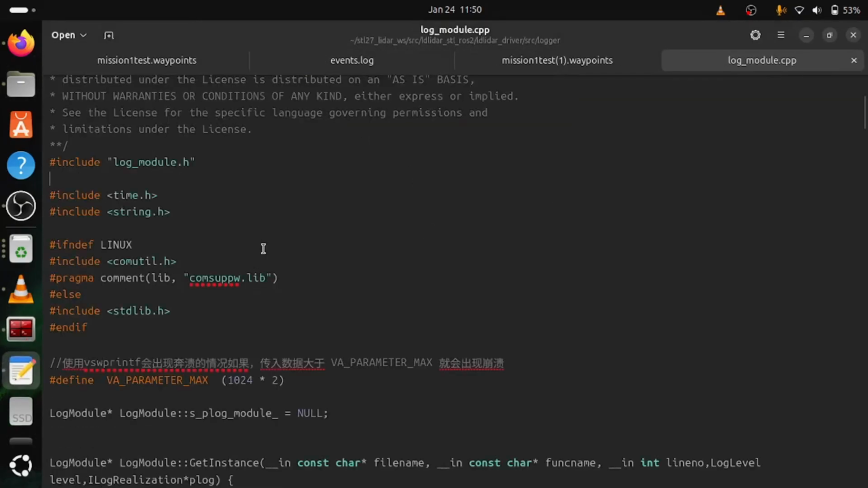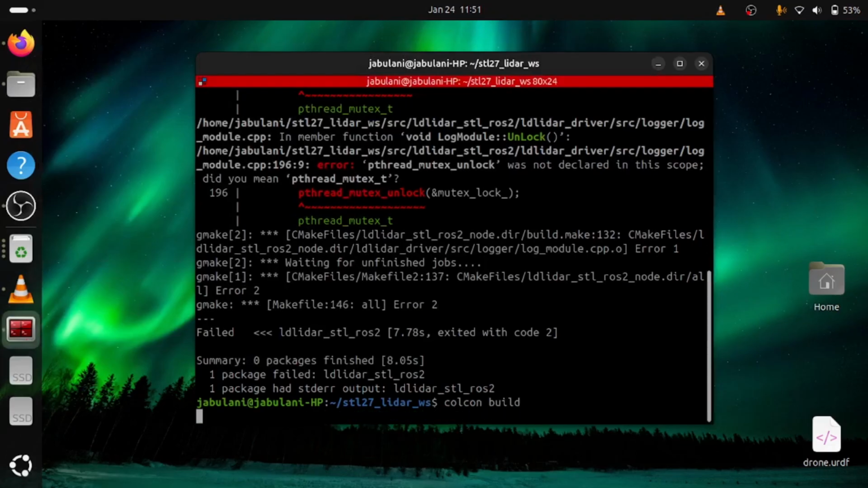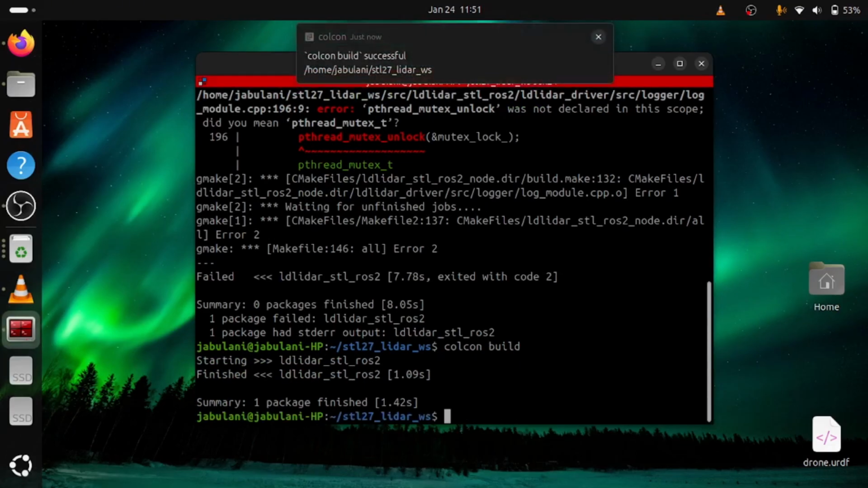So we are just gonna debug this error by including the pthread header, which is missing in this file. So #include <pthread.h>, this is simple C++ syntax. Awesome. So let's save this file and then go on to build our workspace. Colcon build again. Interesting.